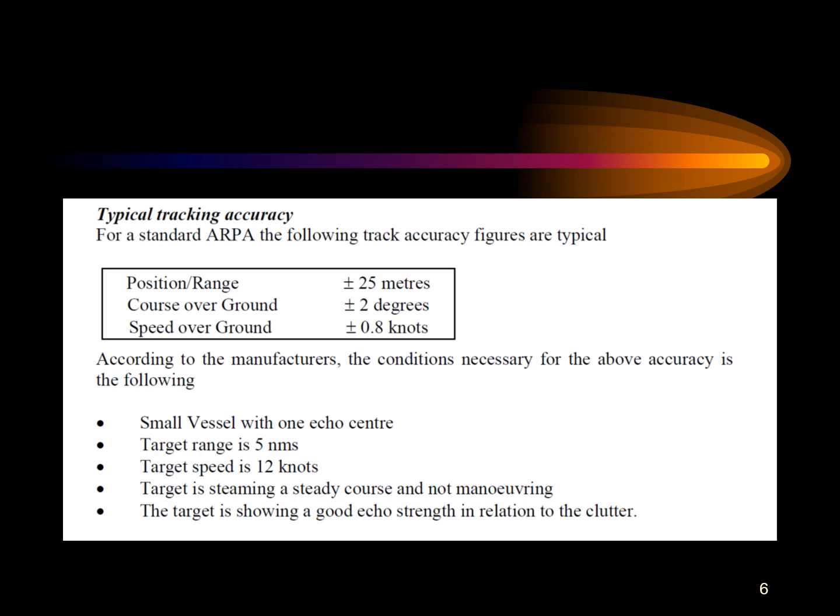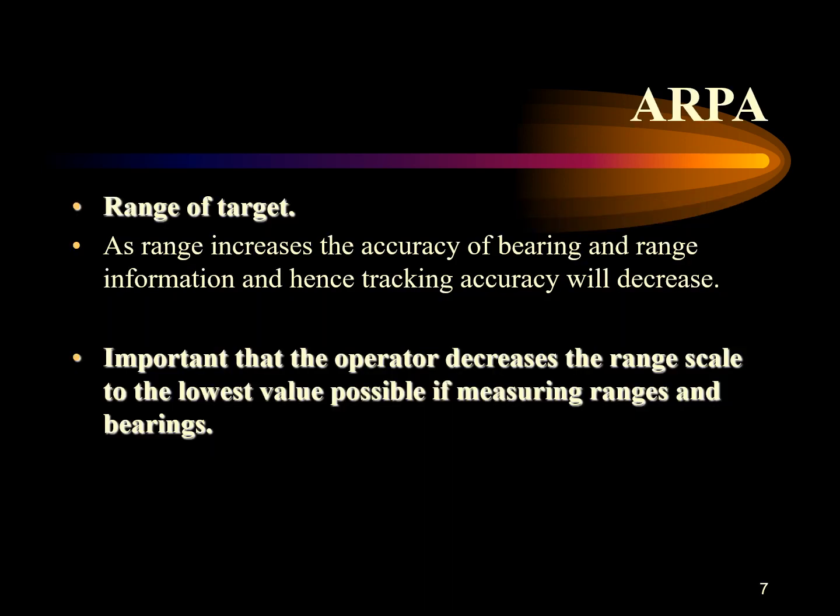Now we all know that at sea it's not possible for all these conditions to suffice or to be fulfilled. So they are just taken as a benchmark for some kind of performance standards to be made, but at sea you will face different situations, and that's why whatever information you get from the ARPA regarding targets, you must add a safety margin to that and make sure that your action keeps you clear of any danger to navigation or risk of collision.